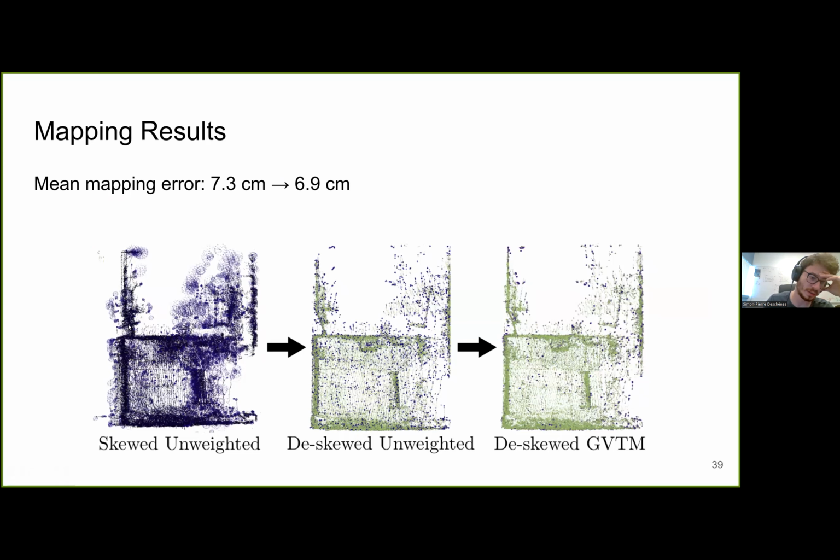So we can see on the left, this is the first map that we built. And this was without a skewing algorithm. So we can see that the map is completely distorted, and the mean mapping error is very high. As you can see here, all the points are blue.